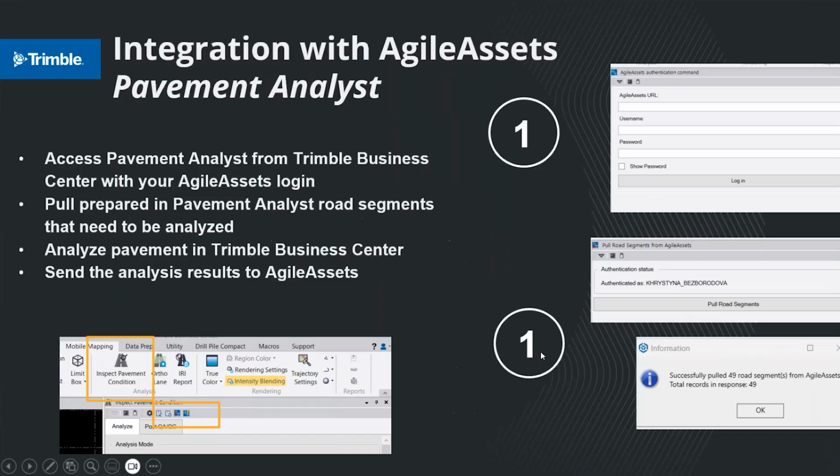The integration with AgileAssets Pavement Analyst implemented in Trimble Business Center is very easy. It is located in the mobile mapping module of Trimble Business Center, in the inspect pavement condition command. You access Pavement Analyst from Trimble Business Center with your AgileAssets login. So you just open a window that allows you to input your AgileAssets URL. You enter your username, you enter your password, you log into the system, into the Pavement Analyst, directly from TBC.